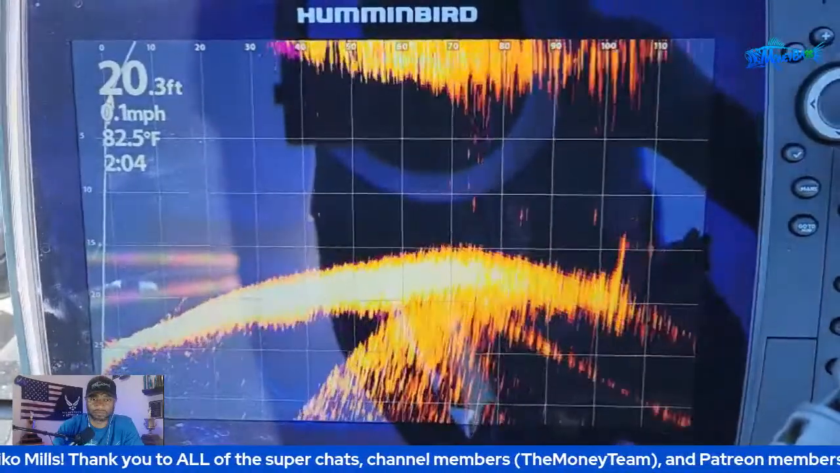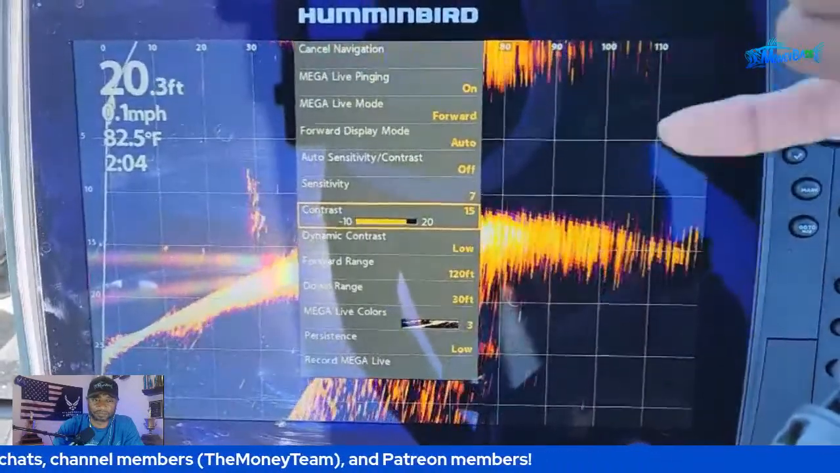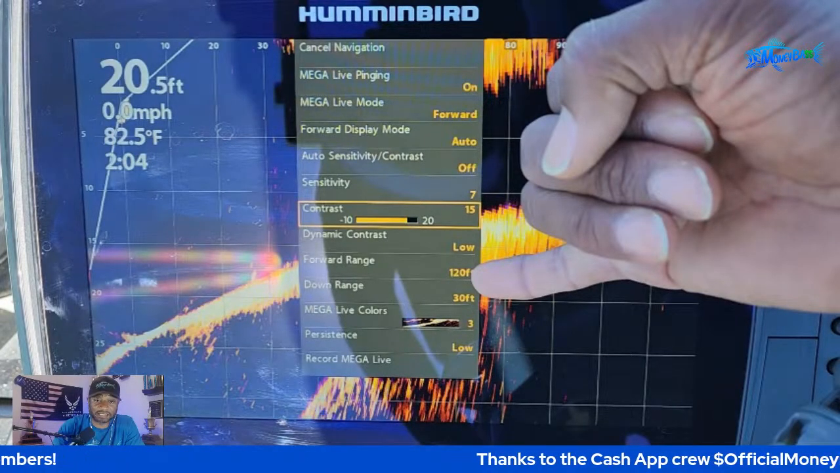Let me show you the settings that I currently have first, because I know that is one of the number one things that people ask about. But as you can see right here. All right, so here we go. Here's some settings, guys. And these settings, I have changed these settings.